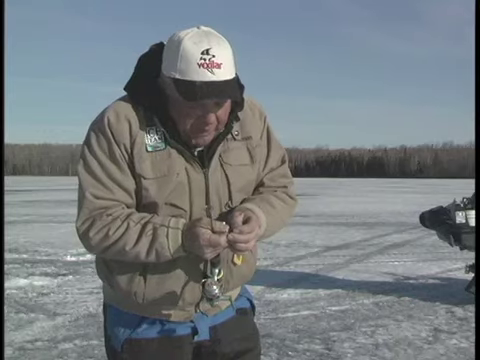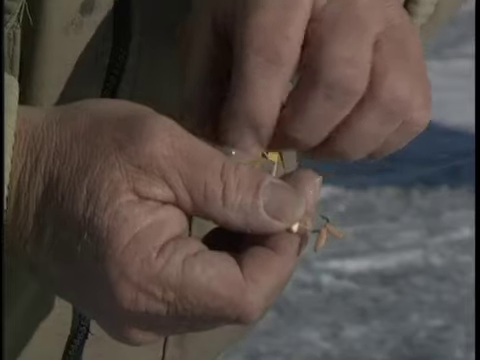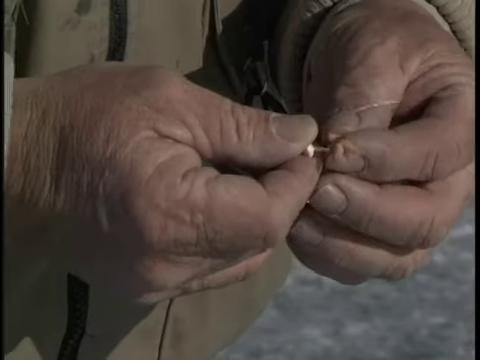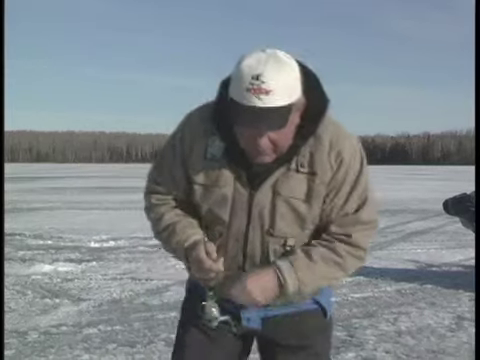This is a flasher-friendly bait from Lindy. Or System Tackle is the other company. That name is on the packaging. You notice I'm putting on three or four of these colored larvae here. So we're going to put this down there. So now we've got a nice bait that'll show up well on your depth finder.